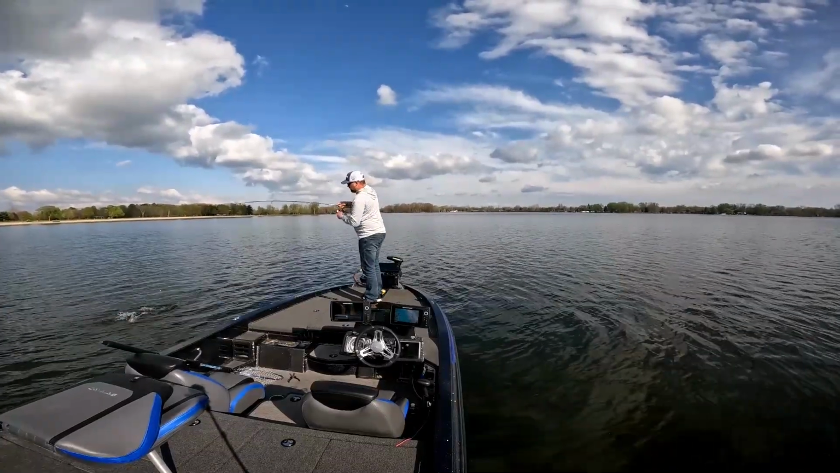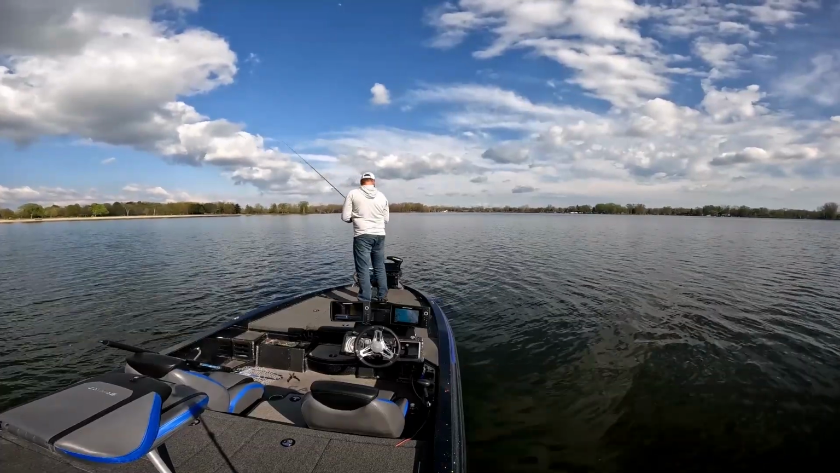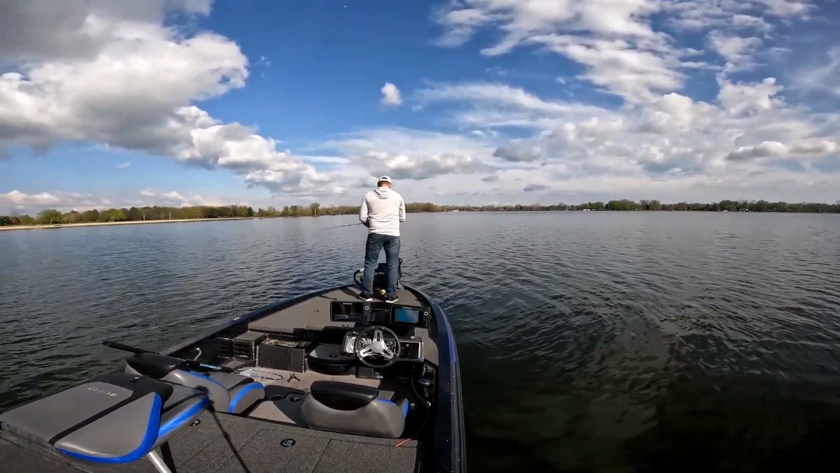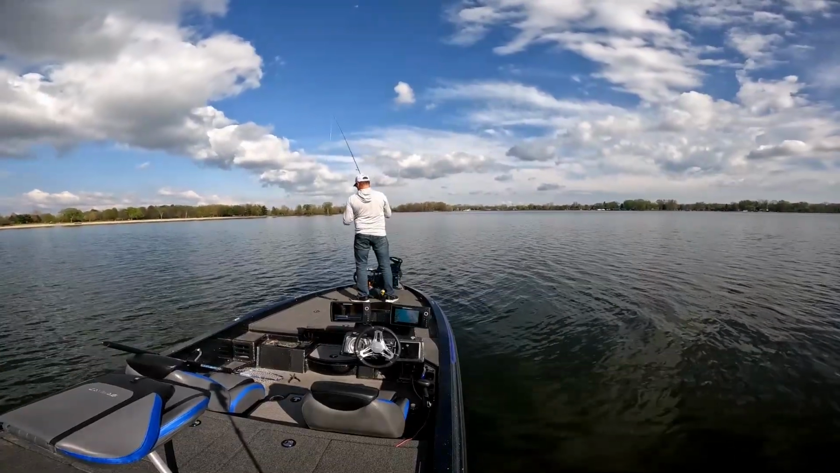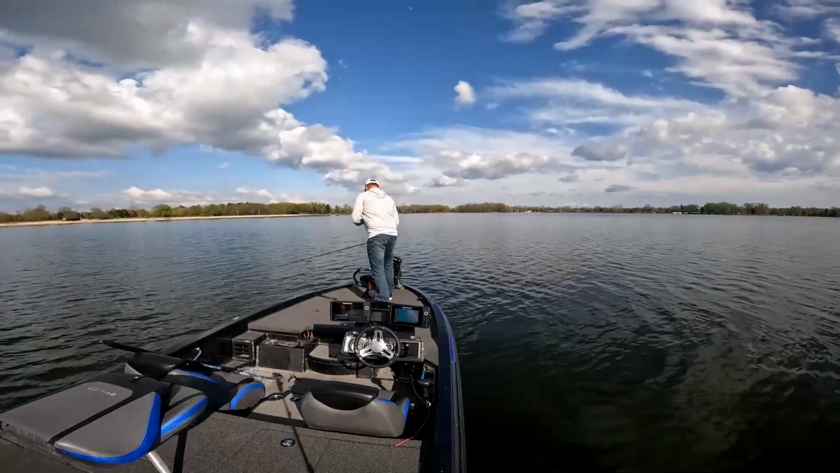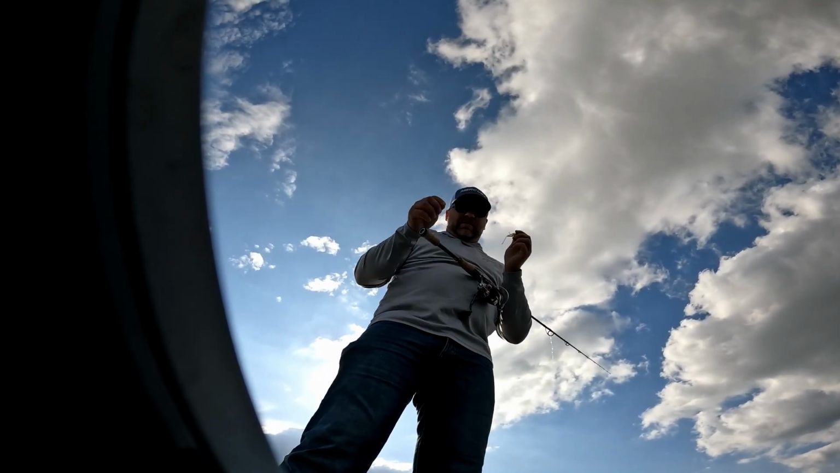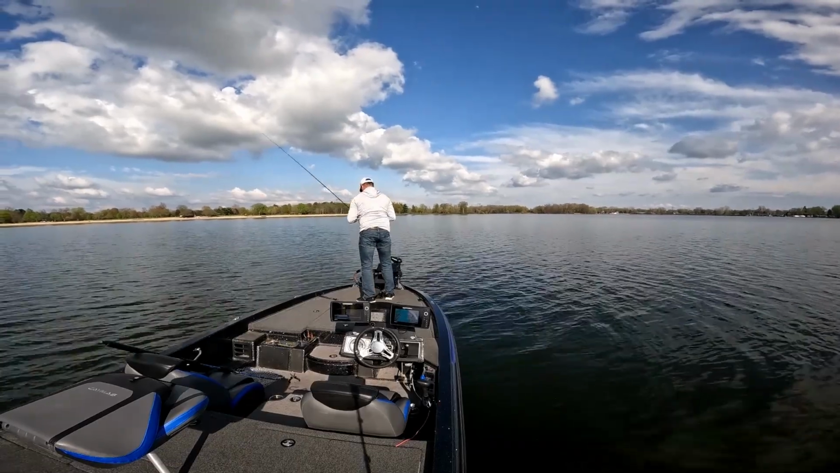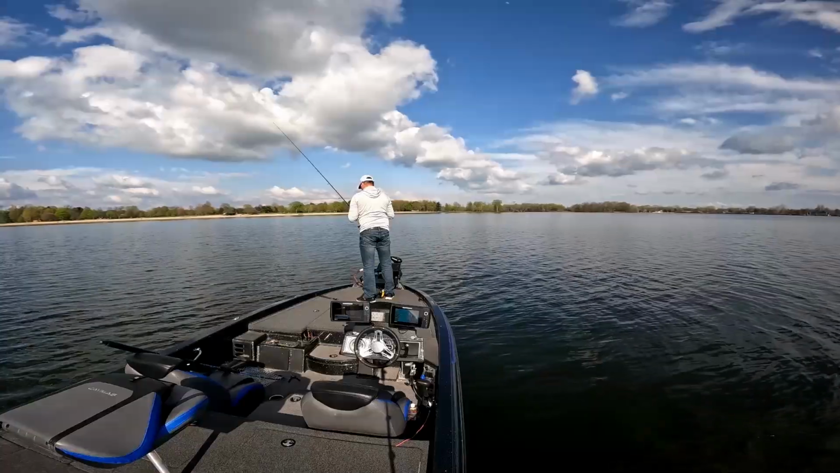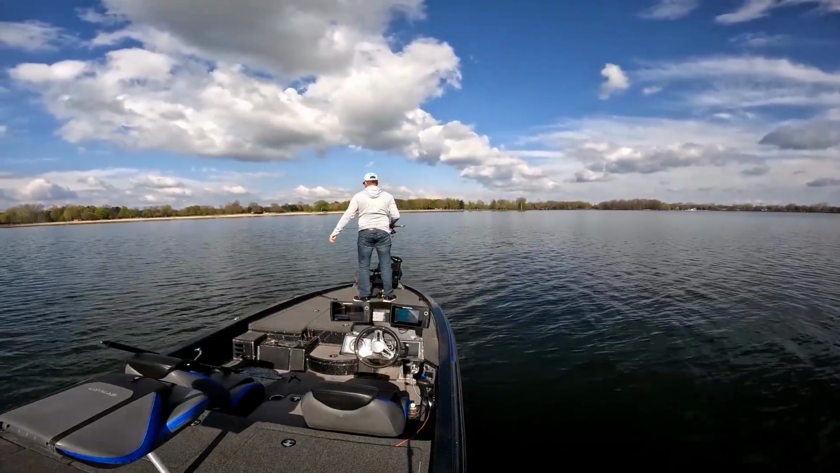That worked. Oh, don't boat flip big bass. All right, that was cool. Don't boat flip big bass on light line. Oh, bent my hook almost out trying to do that. So, good to know, good to know.